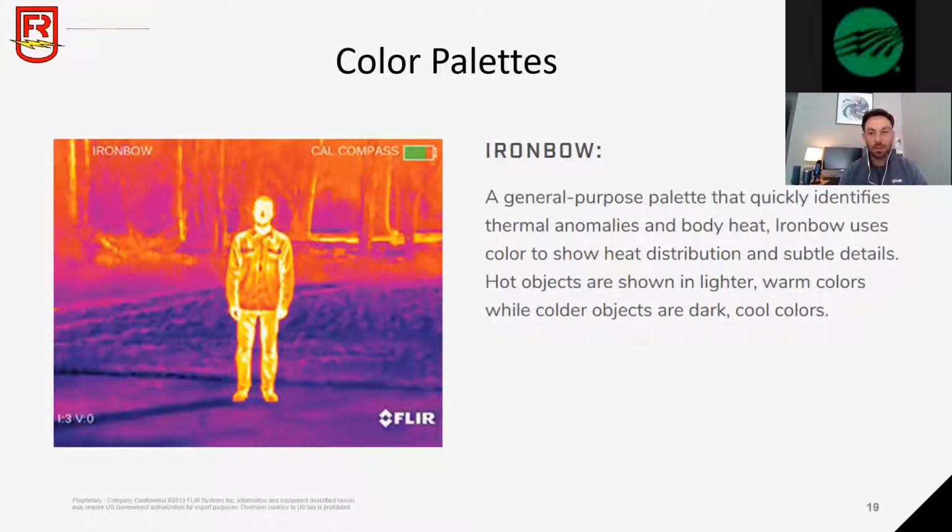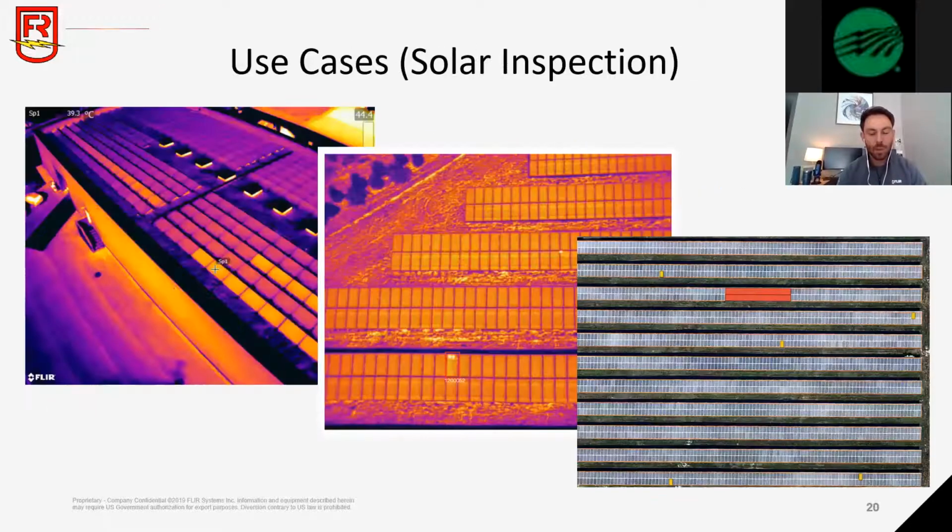Here's another example of our iron bow color palette. So again, you can see his face, you can see his hands, his legs, his body, the hottest thing within this frame. And obviously he's standing in a forest or something like that. But we also have color palettes that are white hot and black hot, meaning everything in the image is either white or black. For a black hot color palette, for example, the hottest objects in that frame are going to be black, while the colder things in the frame are going to be white, and vice versa for a white hot color palette.